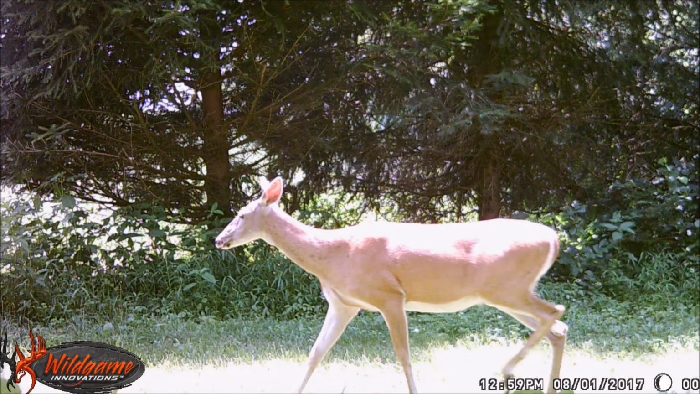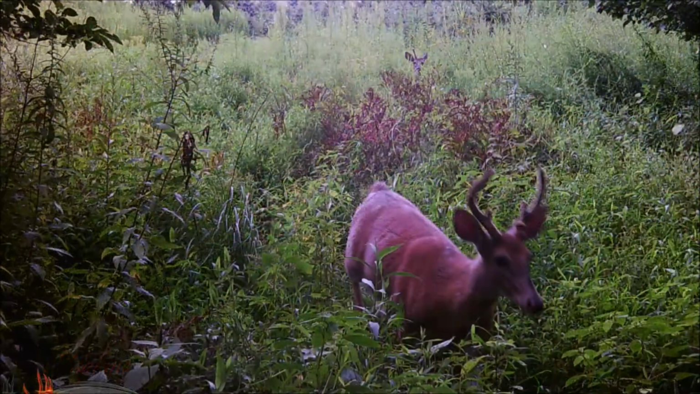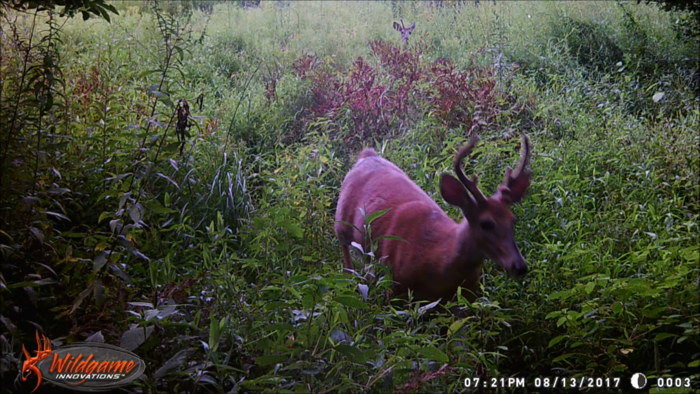There's another nice doe crossing a trail. There's an unusual antler, like a cow horn antler buck here. I have other pictures of this guy here. There's the same buck in a different spot. He has that acorn lump on the bottom of his antler there.